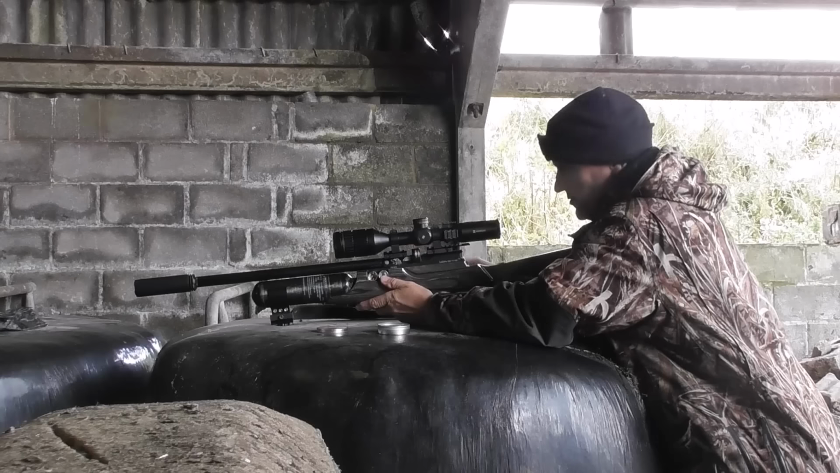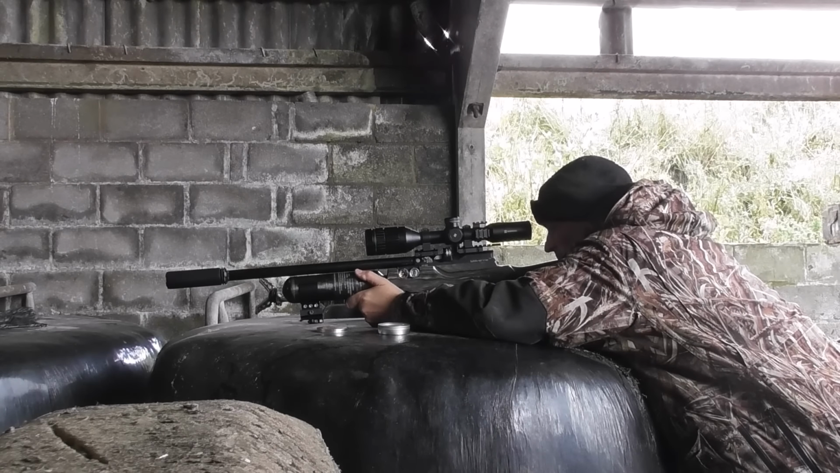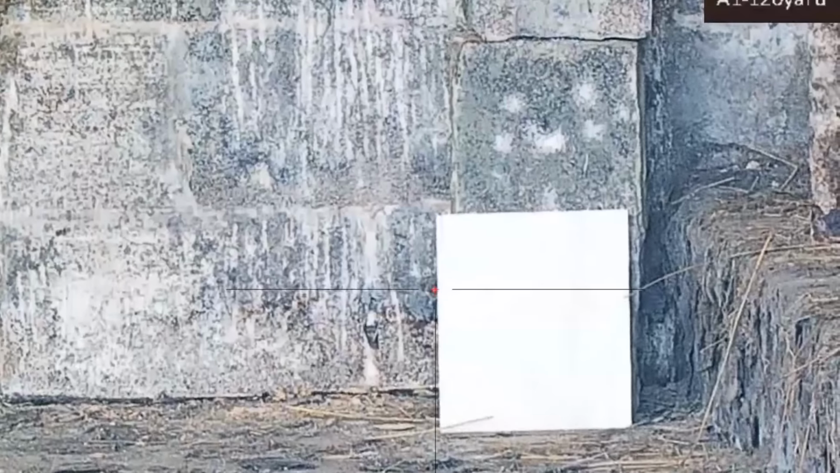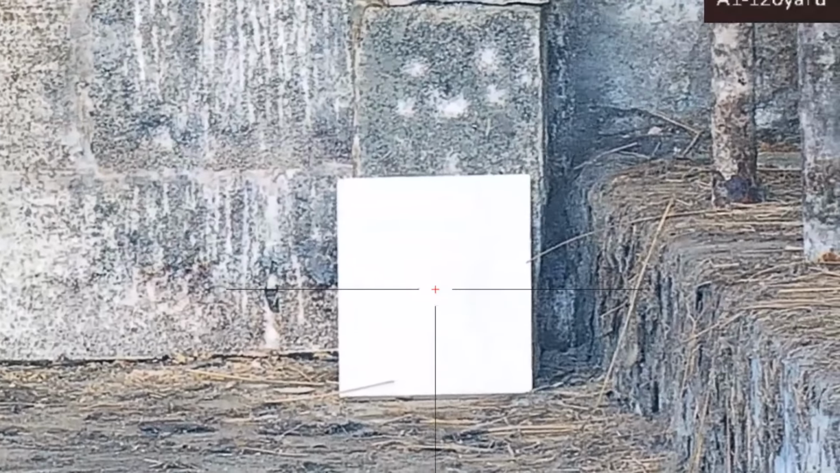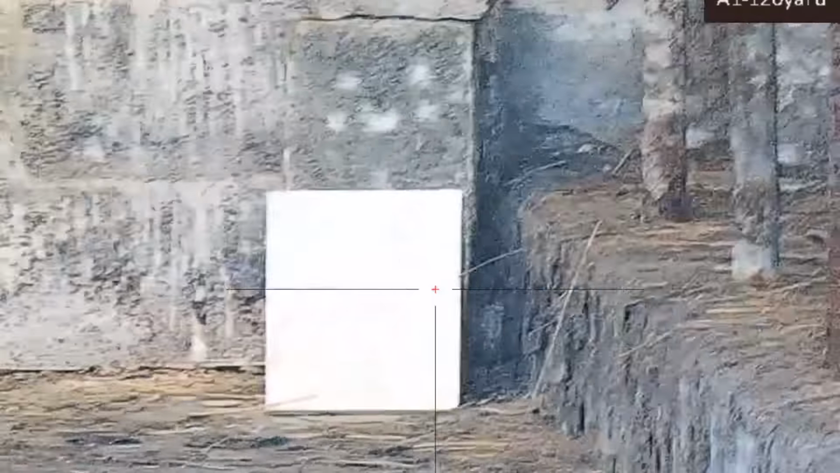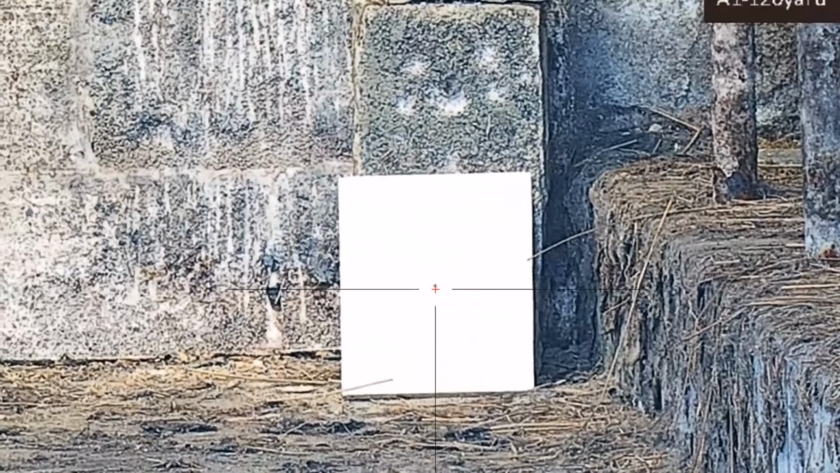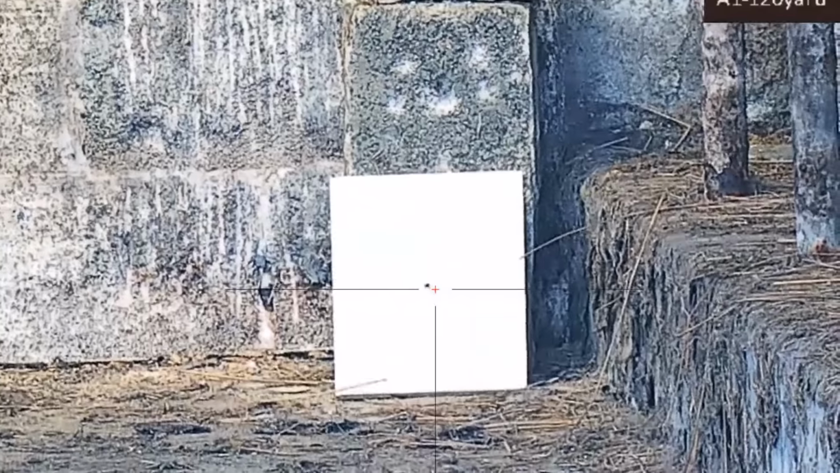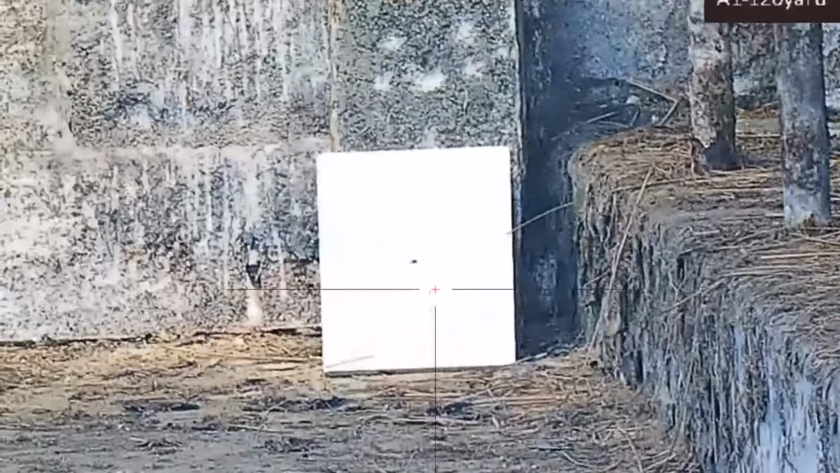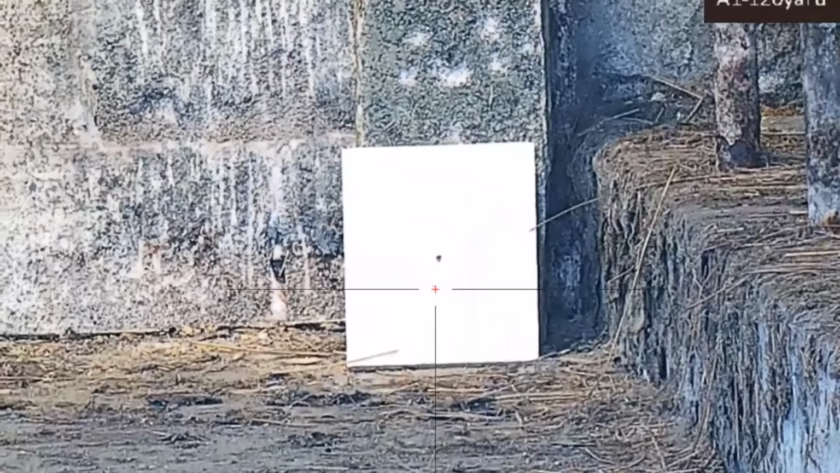So here now, I just go and check the zero on my Wolverine just before I go home. And I'm in a building here. I've got this white board, and this board's 22 yards, and I'm using 8.44 grain GSBs in .177. And as you'll soon see, they shoot absolutely brilliant in this Wolverine, and the zero is still spot on. But you know, I'm a bit obsessed with checking my zero, but it is the best way to be. And I can go home now knowing everything is still spot on. That'll do.